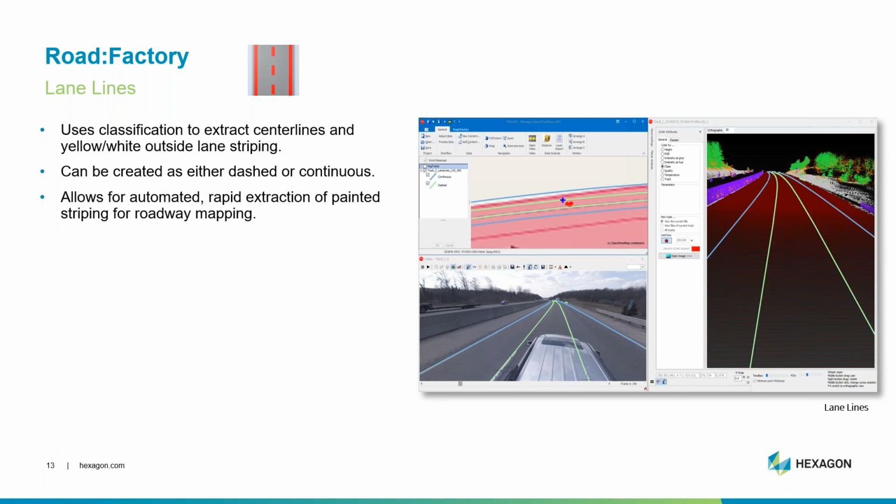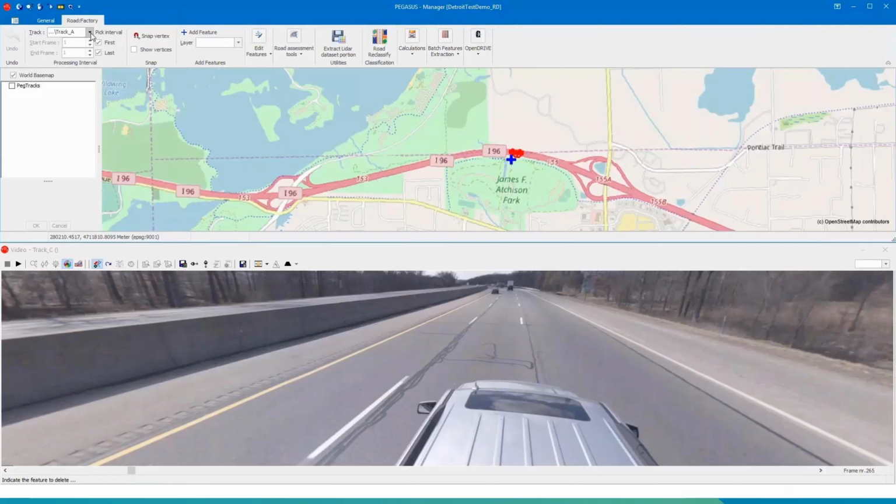So the lane lines tool is a great new feature that delineates painted center lines, lane separation lines, and edge lines. The line work can be shown as either dashed or continuous and will be denoted as either yellow or white in an attribute table. Here's an example of that tool set.